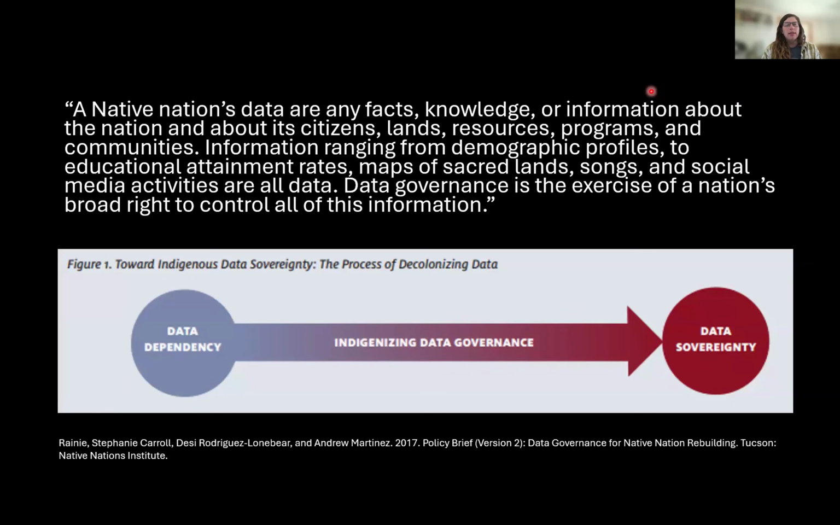Data governance essentially refers to the ability of any group, in this case a tribal nation or an indigenous group, to control access to their data, to their land, to their resources, and in this particular case, to maps of ancestral lands and maps of ancestral spaces.